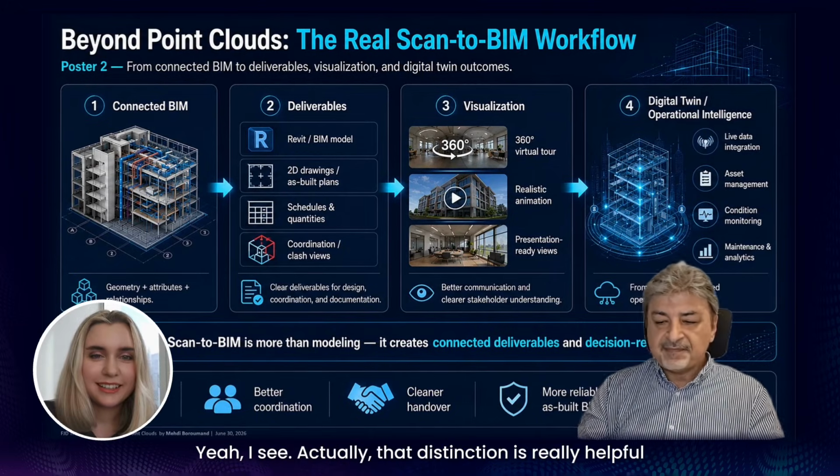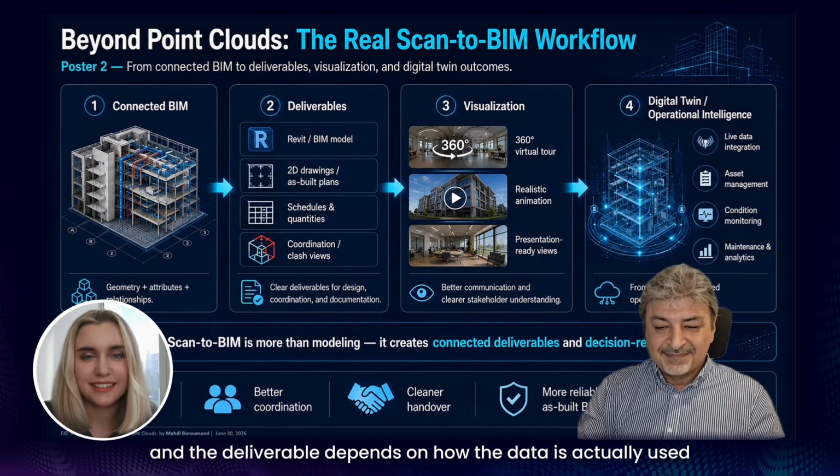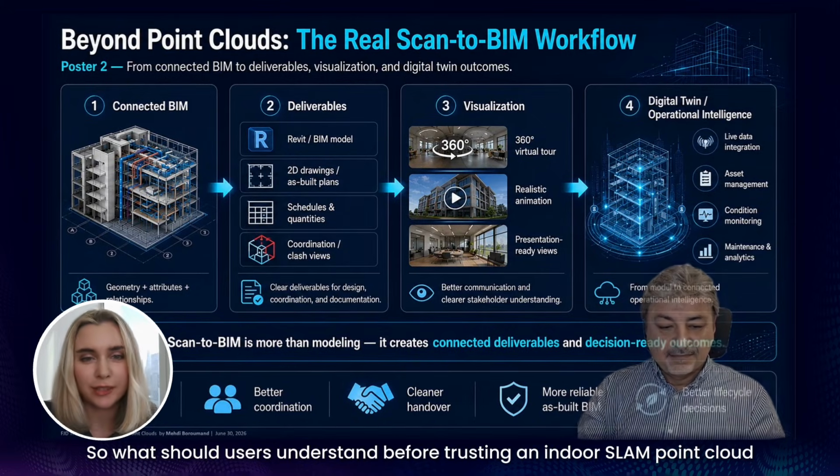Yeah, I see. Actually, that distinction is really helpful. So the scan is only the starting point, and the deliverable depends on how the data is actually used, right? So what should users understand before trusting an indoor SLAM point cloud?